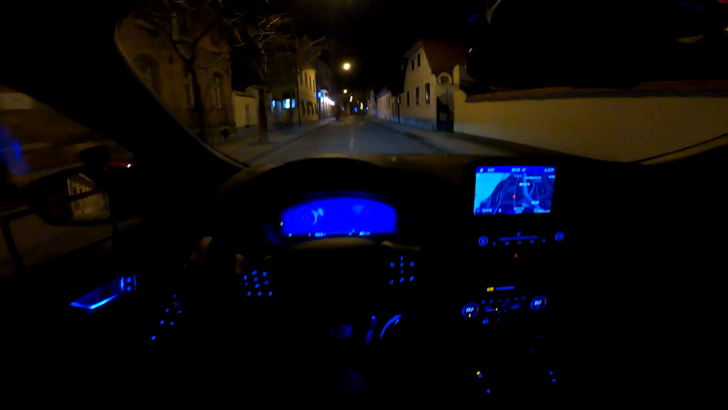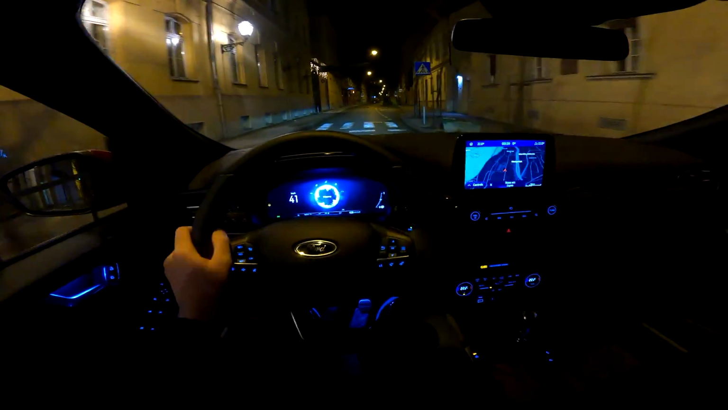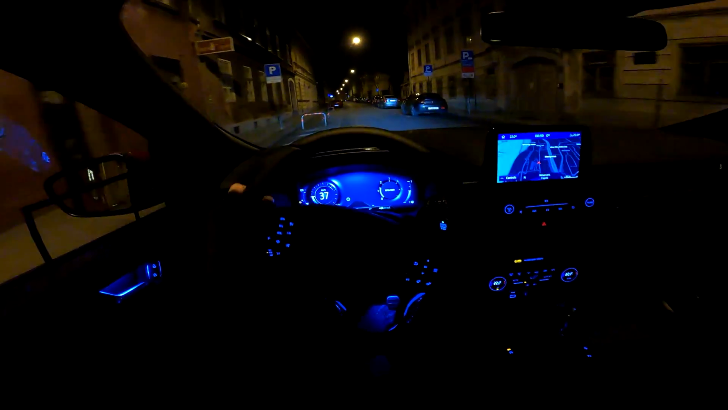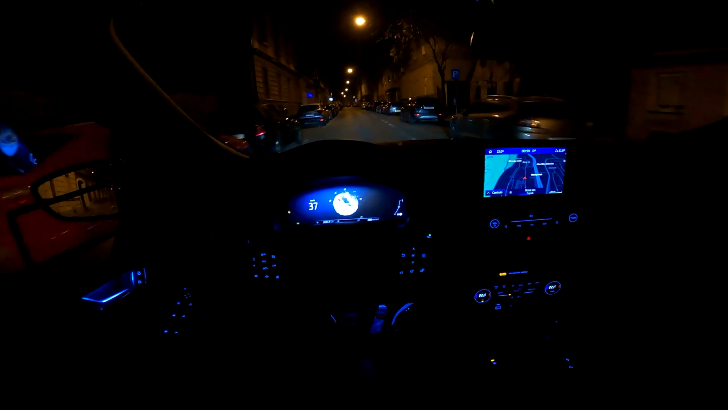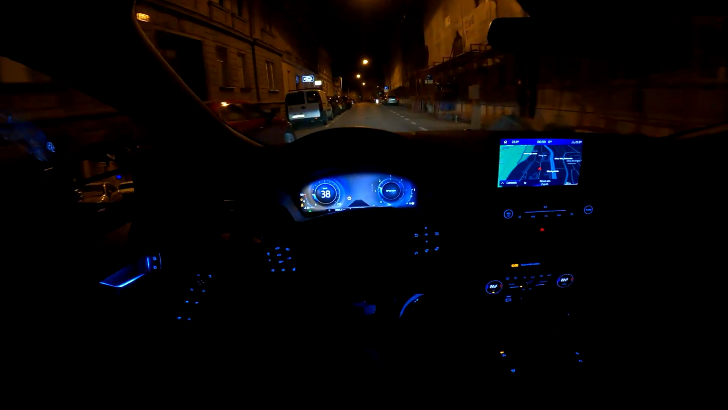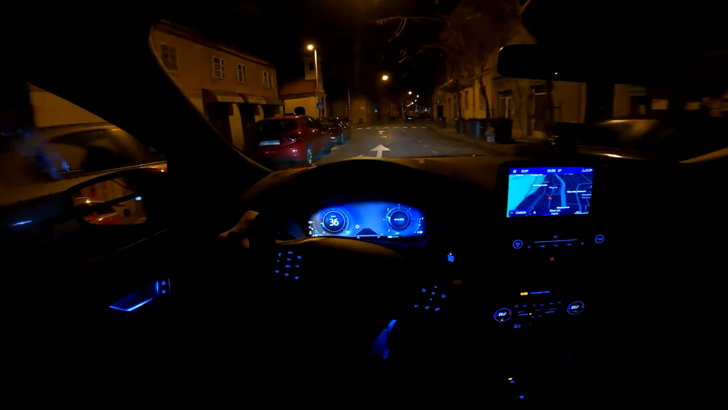Let me change the driving modes once again to see the different views with the slippery mode. So this is the slippery mode, and deep snow and sand mode. That's kind of cool. Like the sand color on the screen.